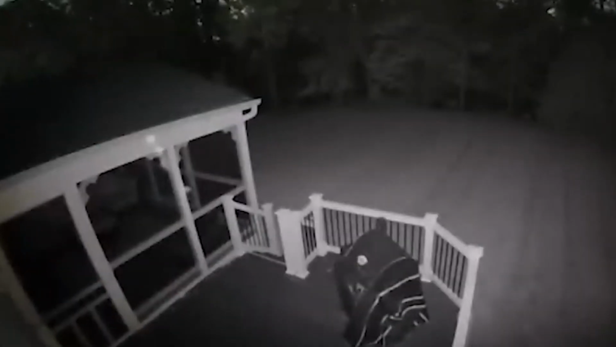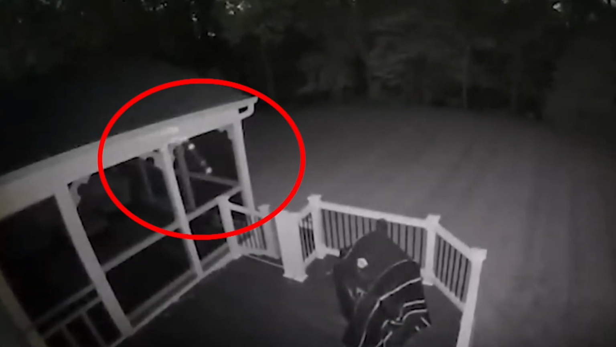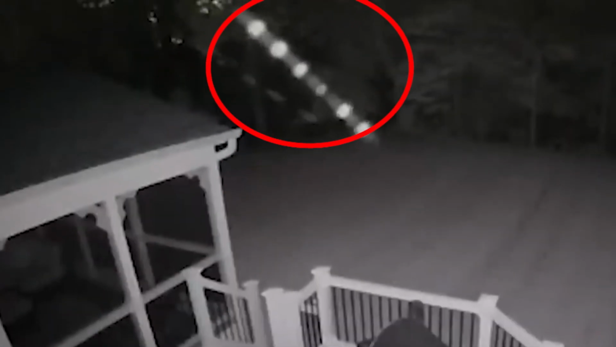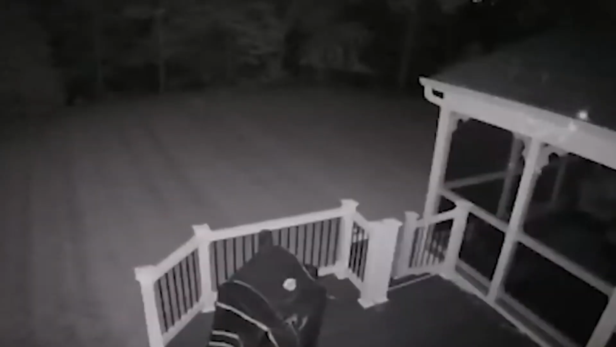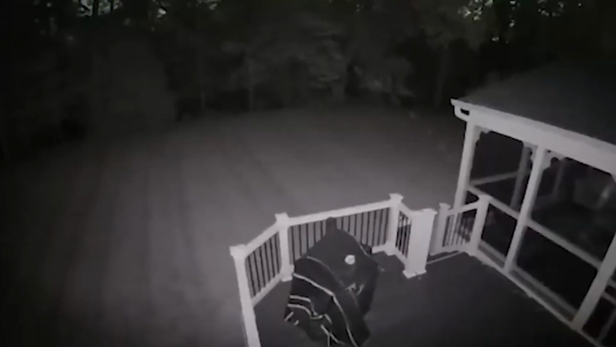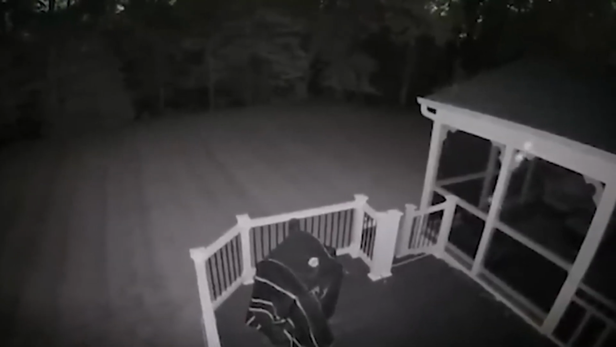Bright orbs. The home security system captured this row of bright orbs hovering in the backyard of the homeowner. Take a closer look at them. What do you think they are? If you watched the previous one, you already know what our thoughts are. The possibility of paranormal activity. And given the fact that there is more than one, it could be quite serious.